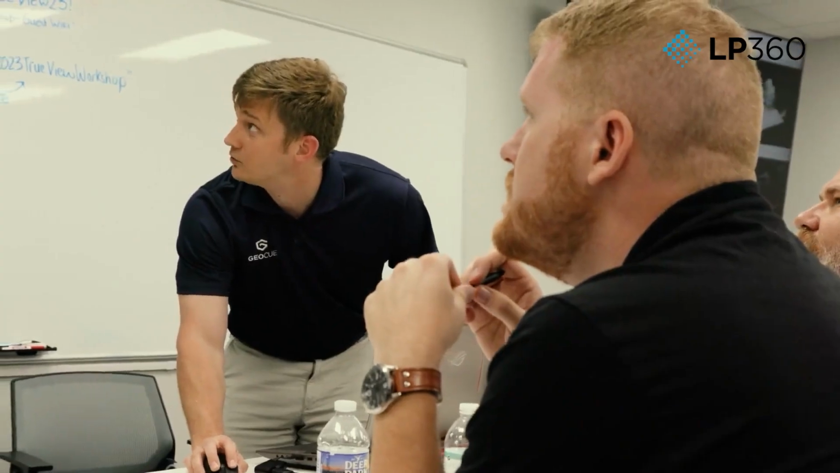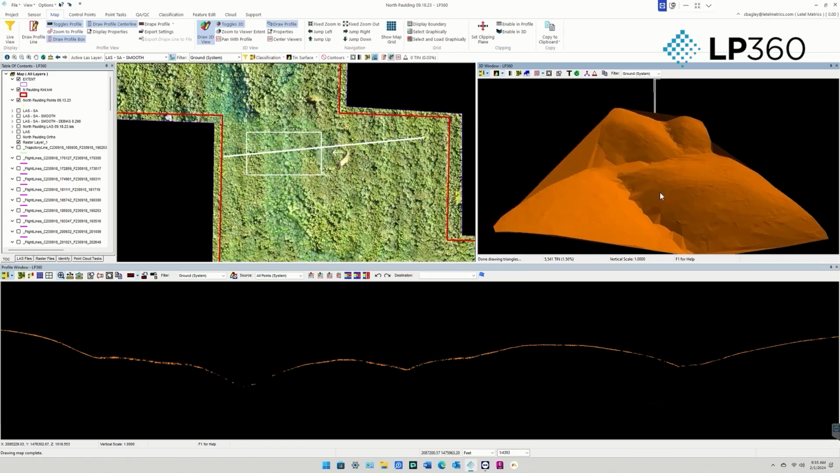Leverage the power of AI and the cloud to process compute-intensive automatic ground classifications.